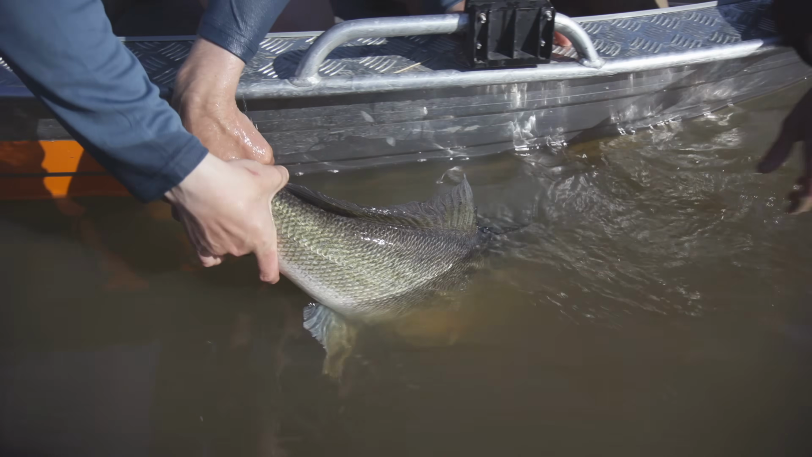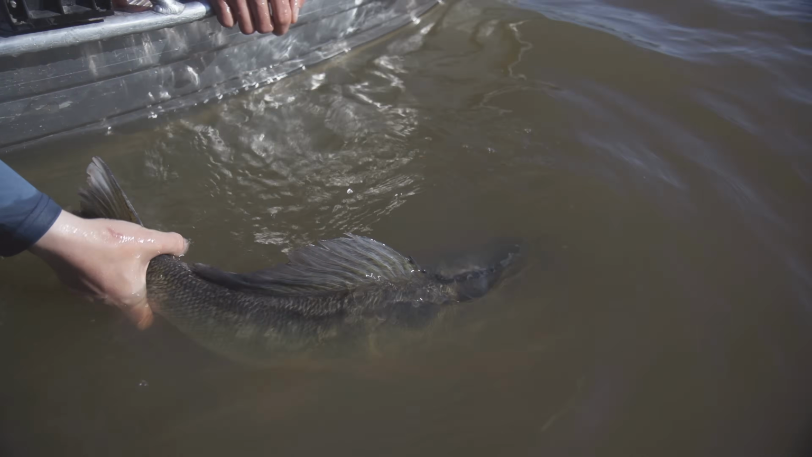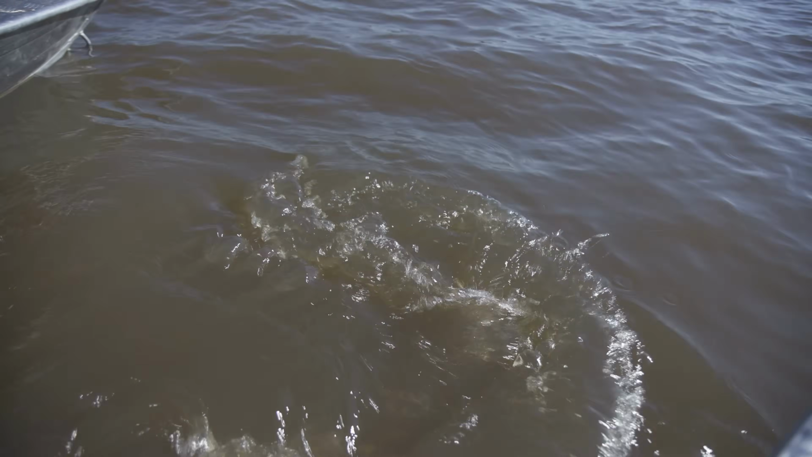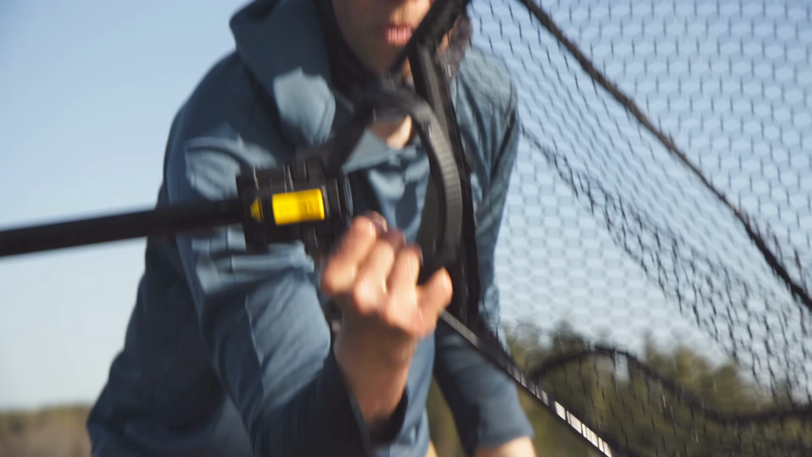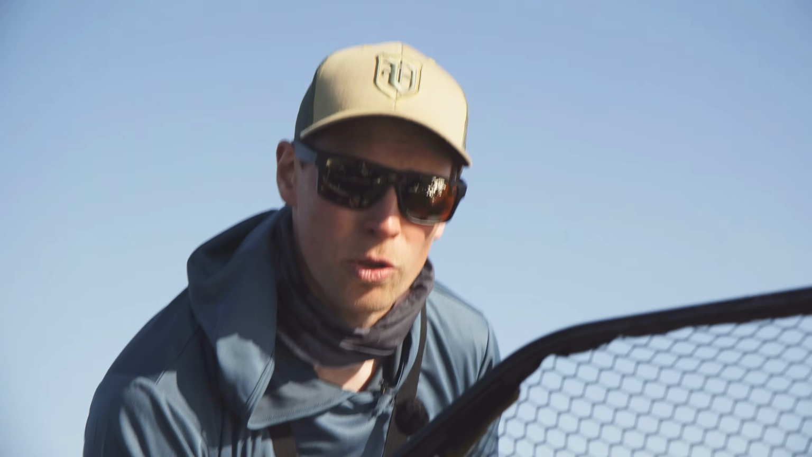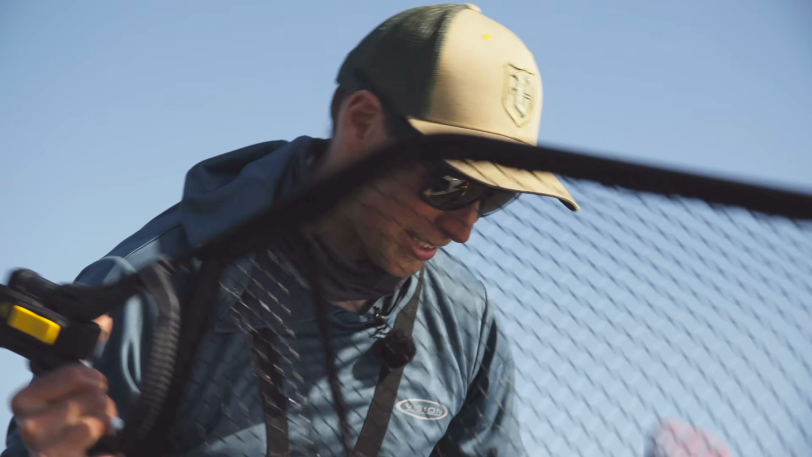Yeah. Bye. Thank you. Yeah, thanks. 1.5 kilos exactly. So 9.3 kilo Zander with a fly, with any gear. It's a big fly. It's a big fish. Yes.